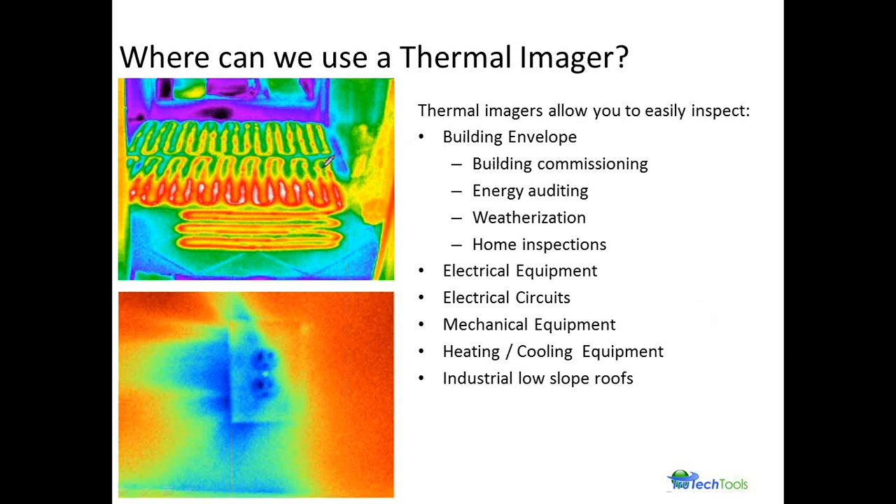A couple of quick comments. The image in the upper left-hand corner is just heated electrical tape below the tile floor. We're just validating that the system is working.